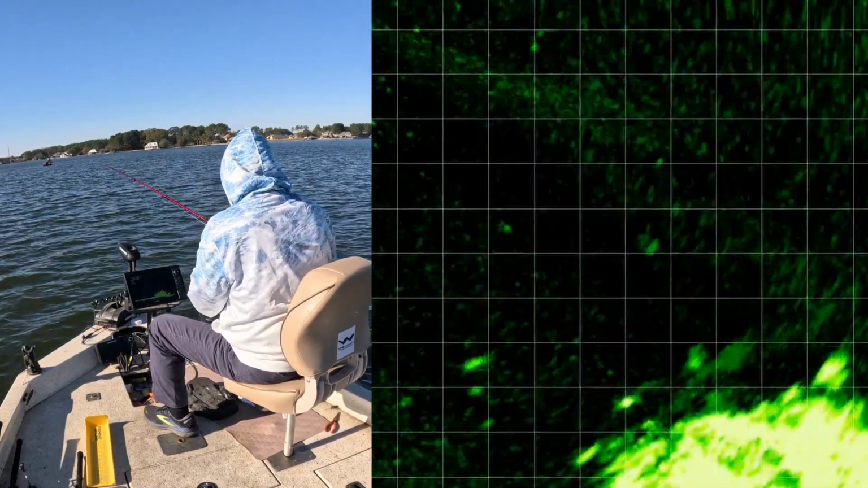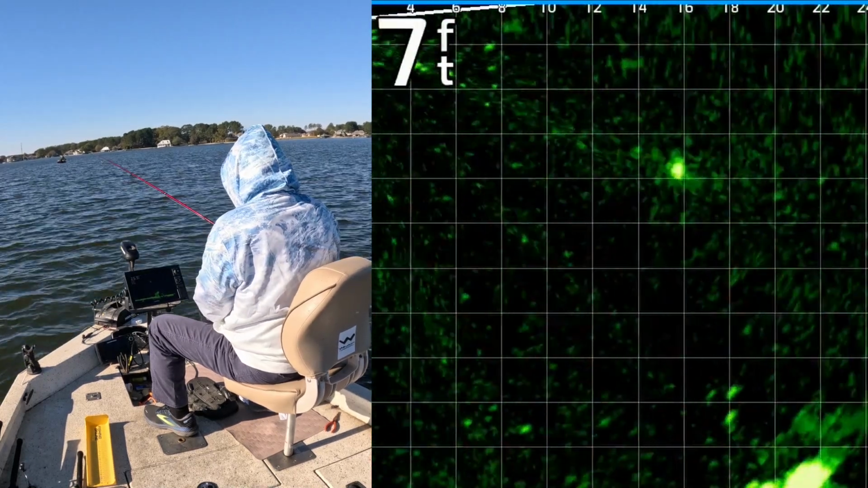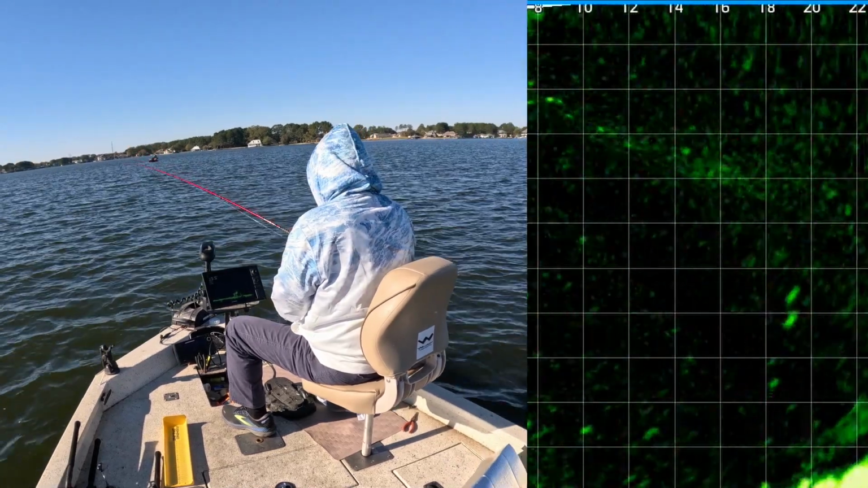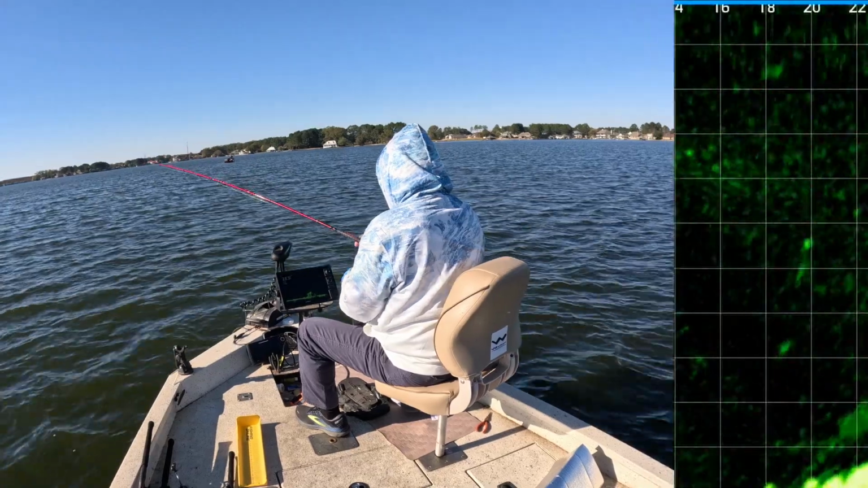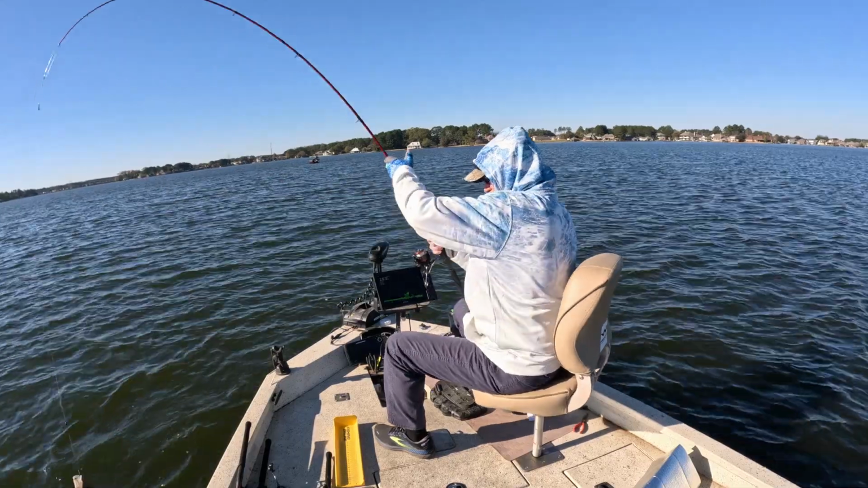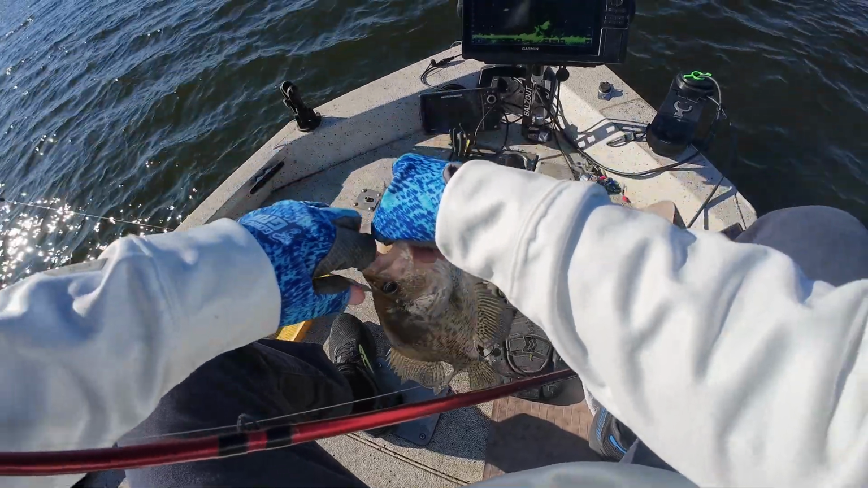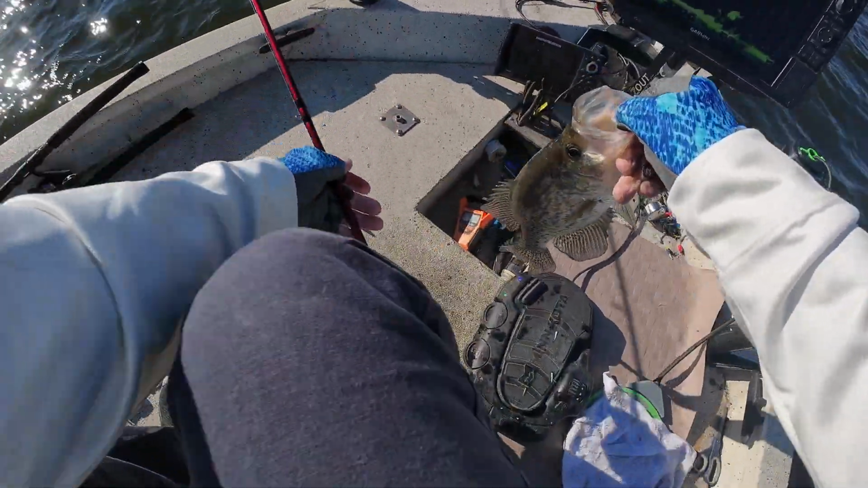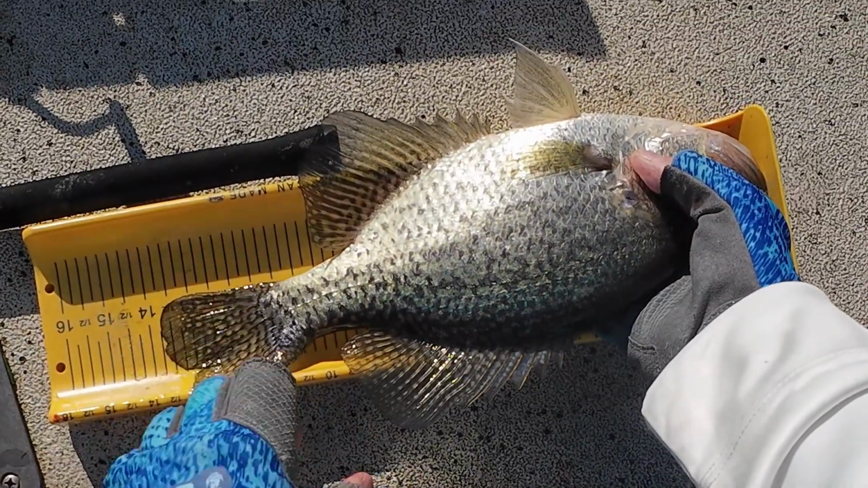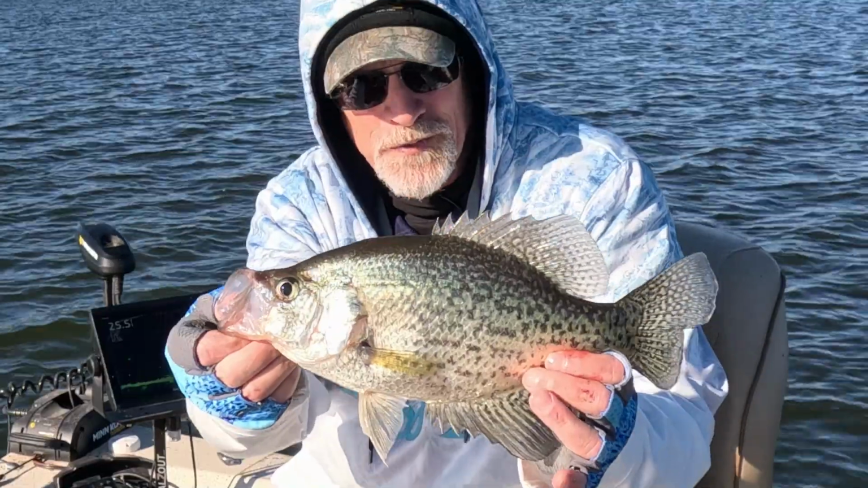Got him. Yeah, man. Good Lord. Sucker's fighting hard, man. Good Lord. Gosh. Get up here, dude. Gosh. 13 3/4 inch black crappie. 13 3/4. Yes.